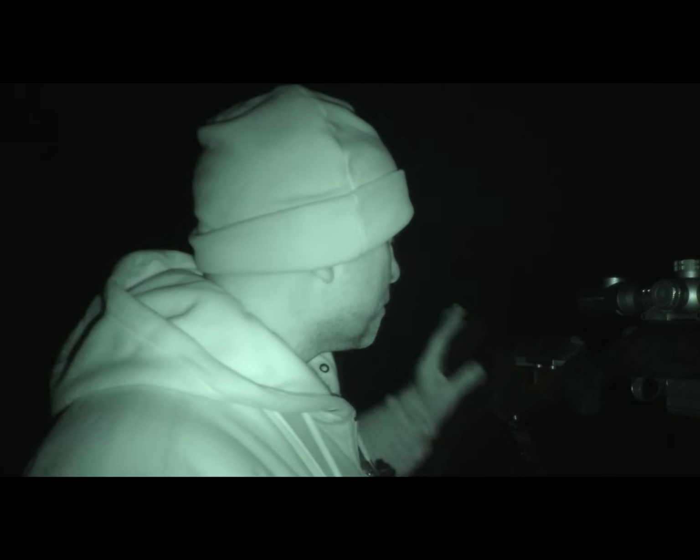Well, this is an area that never fails to produce a fox, or at least it hasn't done for the last few years. So I can stand just next to this bush here, and it gives me a little bit of cover. I've got some tall trees just behind me, and just in front of me the ground drops away to a little stream and then rises again the other side.